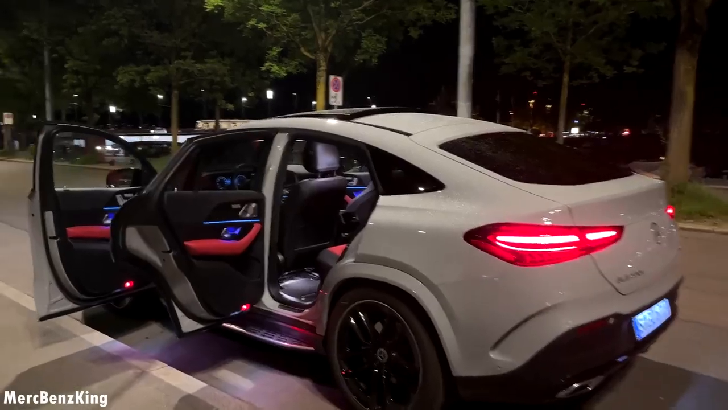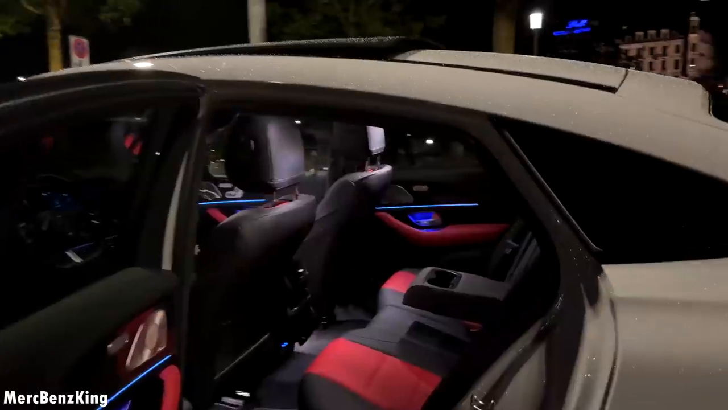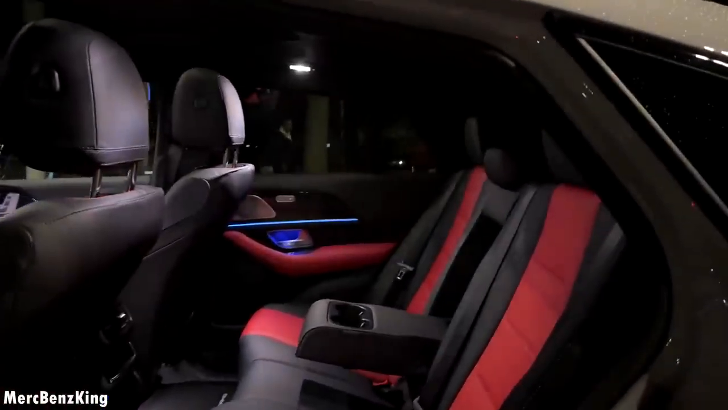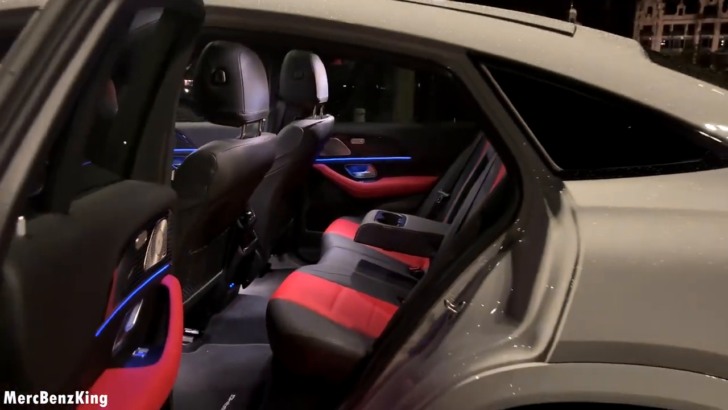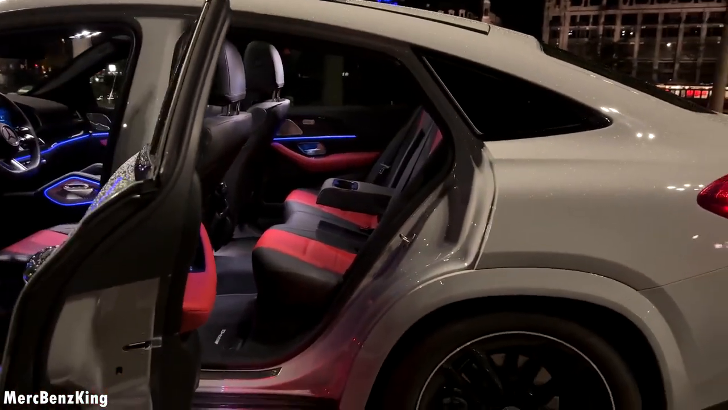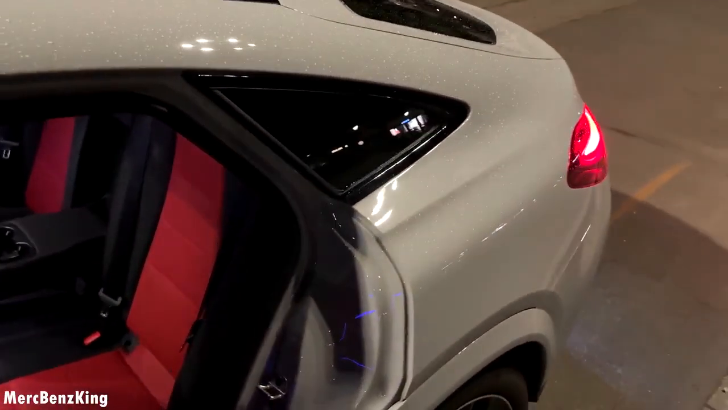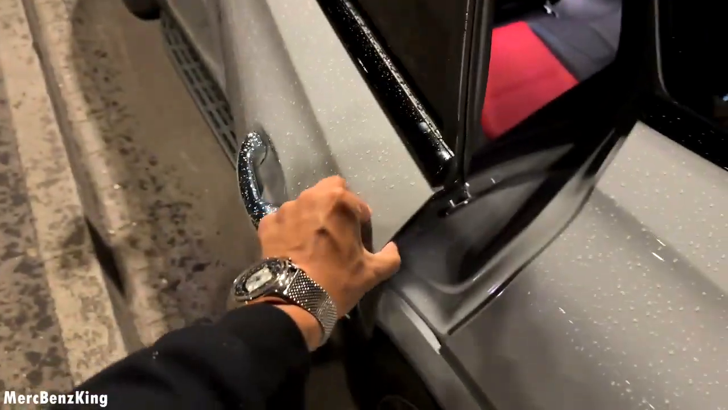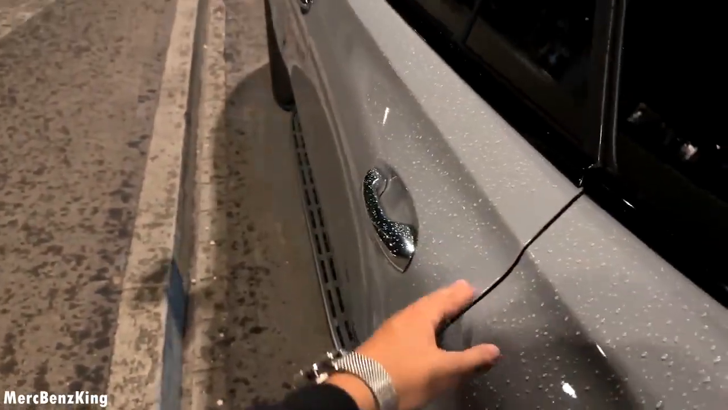In the back seats, because it's a coupe, we have a little bit less headspace. But as you can see, the leg space is sufficient for adults for longer trips. Very thick shoulders. So let me close the door. You can also of course order it with soft closing doors. This one doesn't have it.